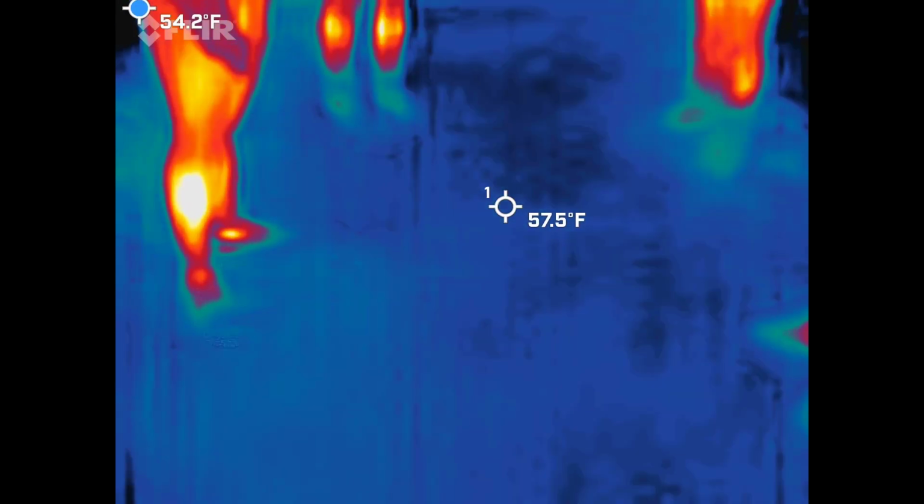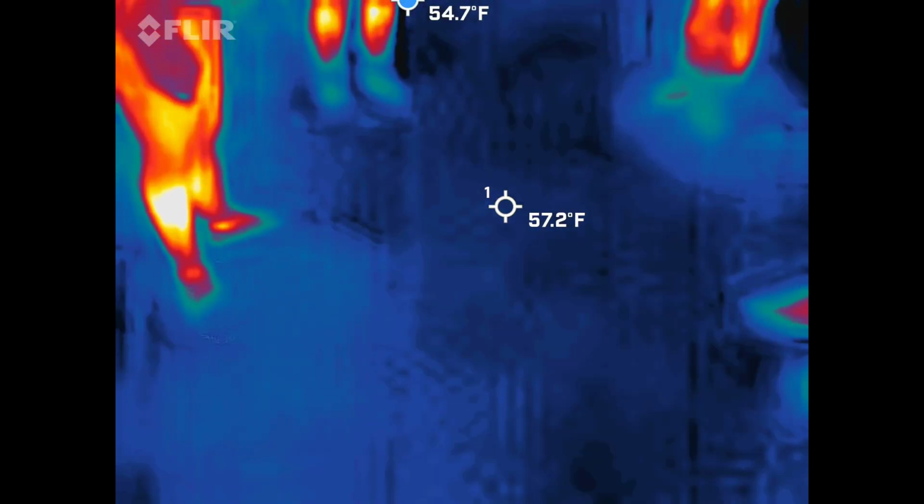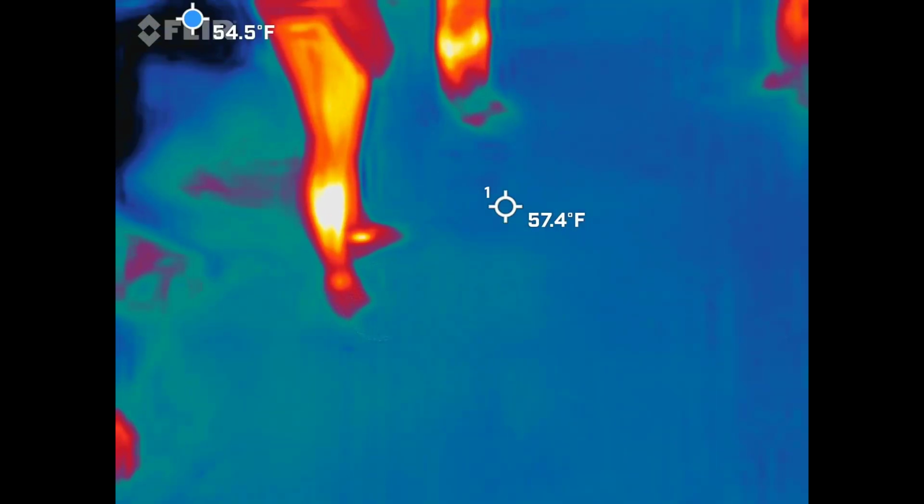So again, very odd. In the event you're going to try this on your own, you're going to walk all the way through the alley. I don't know how long you guys are going to be here. I can't take you all the way through this alley because I've actually been kicked out of here. I'll explain that in just a minute because that's the fun part of the story.